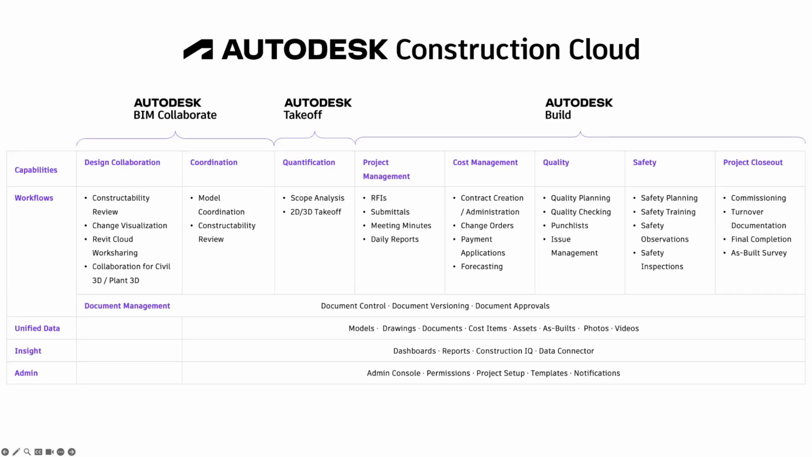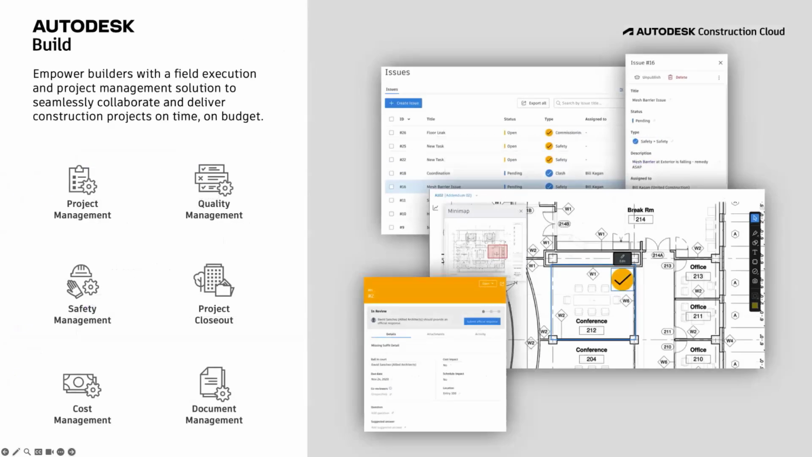Autodesk Build helps drive projects forward by connecting the field and office. It allows project teams to seamlessly work together, ultimately supporting transparent decision-making to keep projects on track and on budget. You'll see here a number of workflows that Autodesk Build supports. A few of the more widely used ones include document control, issues, RFIs, and insights.